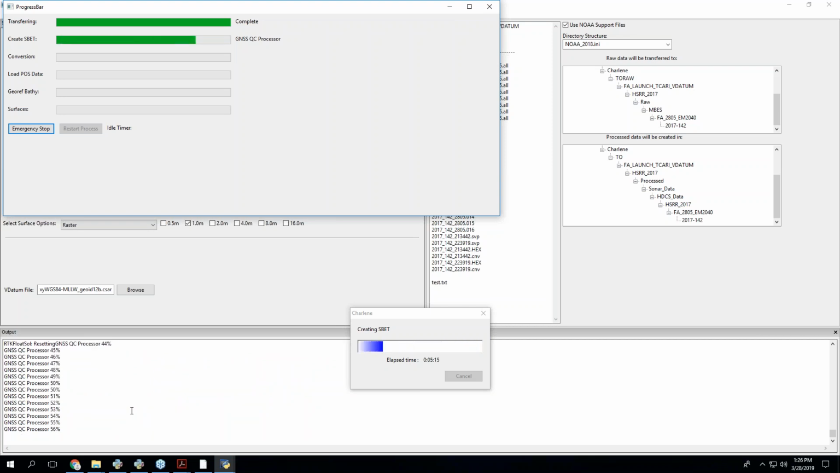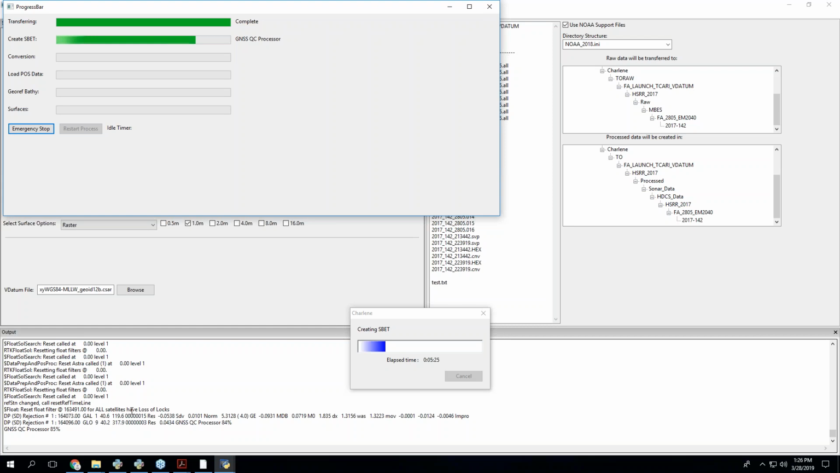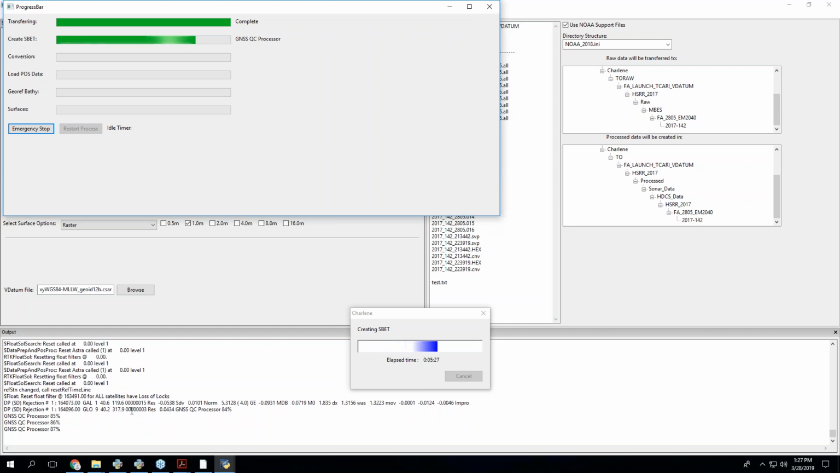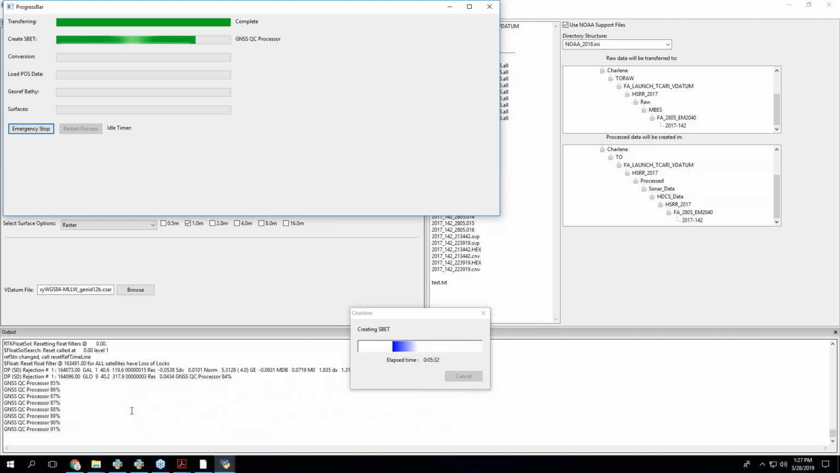So I built in logic using the Applanix IMU scan utility and some other things to take what you would normally do, which is, I have a data gap, I'll process SBET A for the part before the gap and SBET B for the part after the gap. So Charlene now automatically does that, assuming that the gap is an IMU problem or a solution status problem.